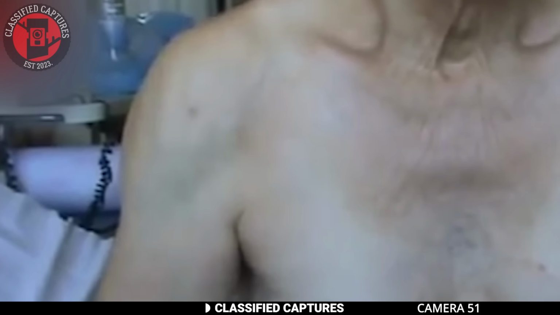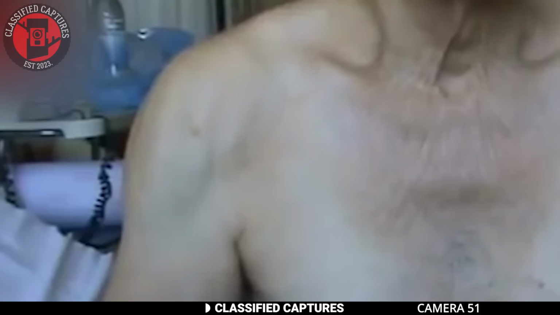Here we have a close-up of someone's thigh, and the muscles are twitching intensely. This is definitely muscle spasms, and it looks very painful. To provide some context, muscle spasms or muscle cramps are sudden, involuntary contractions of a muscle or group of muscles. They can be extremely painful and may last for a few seconds to several minutes.